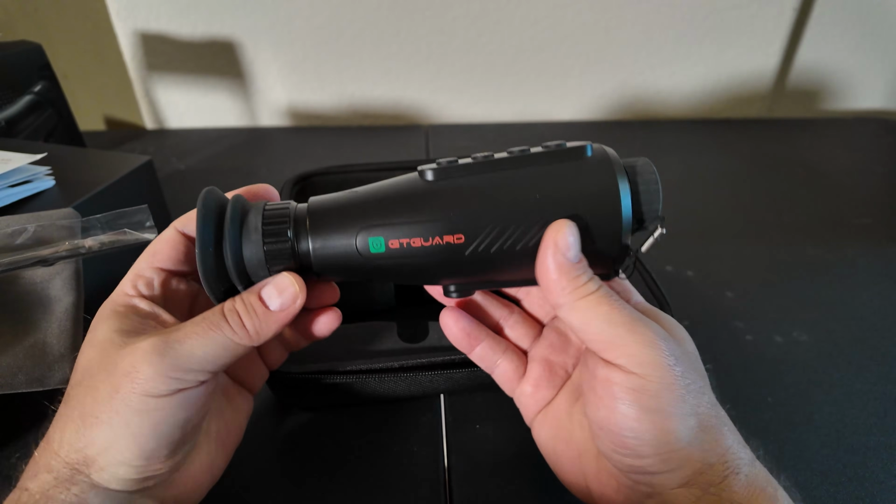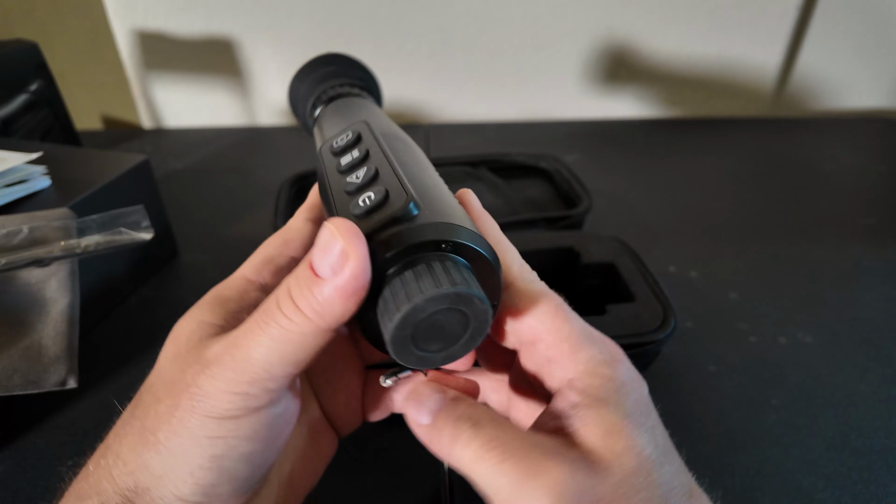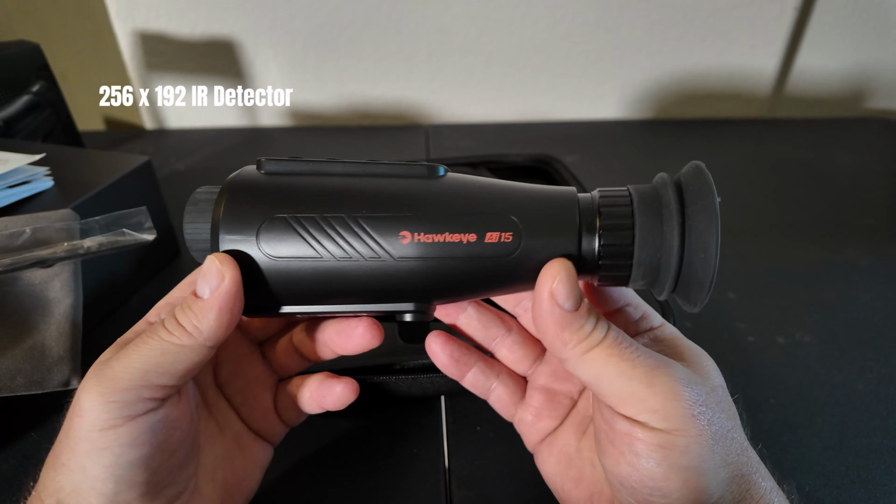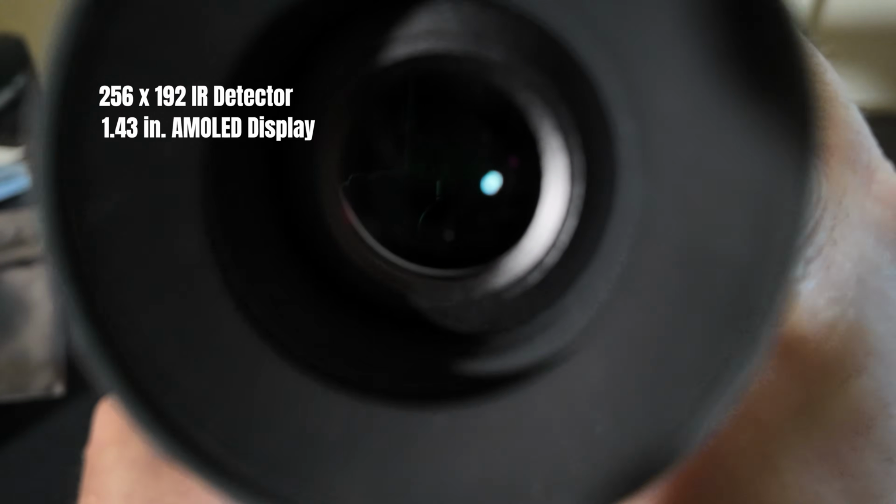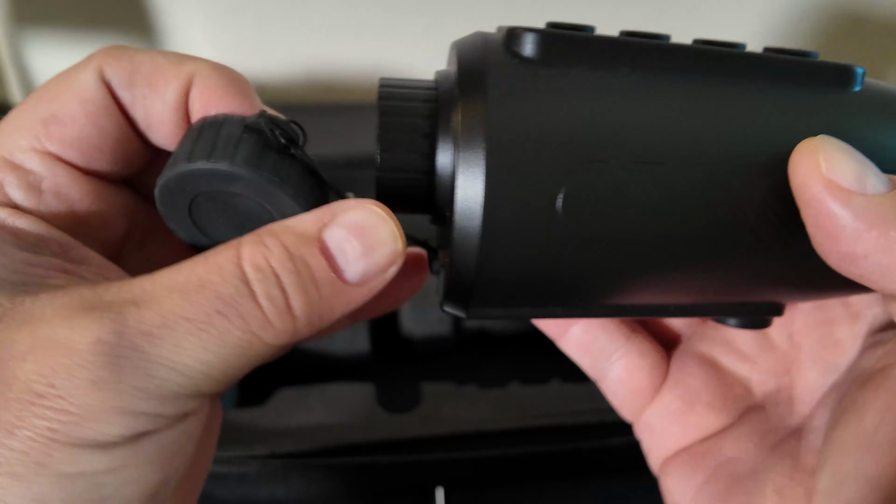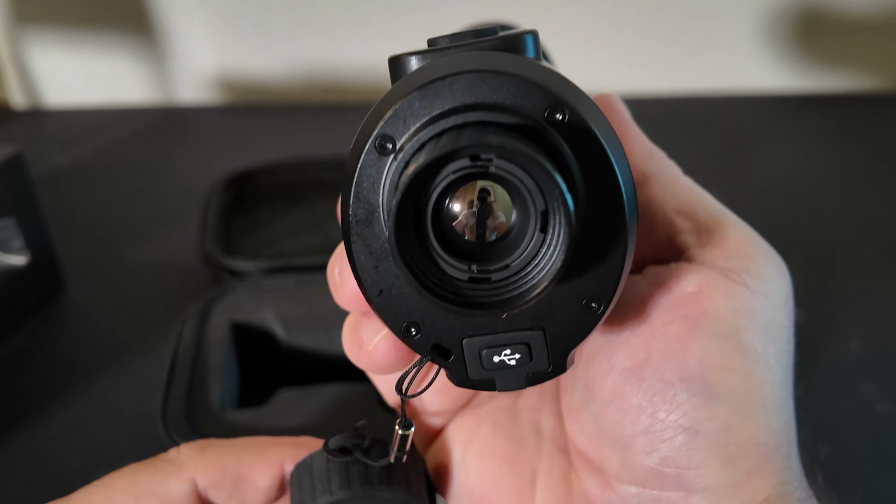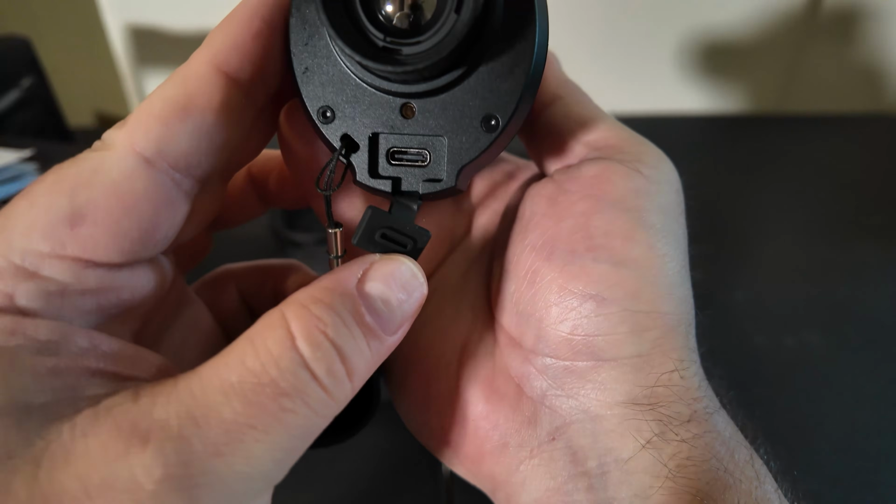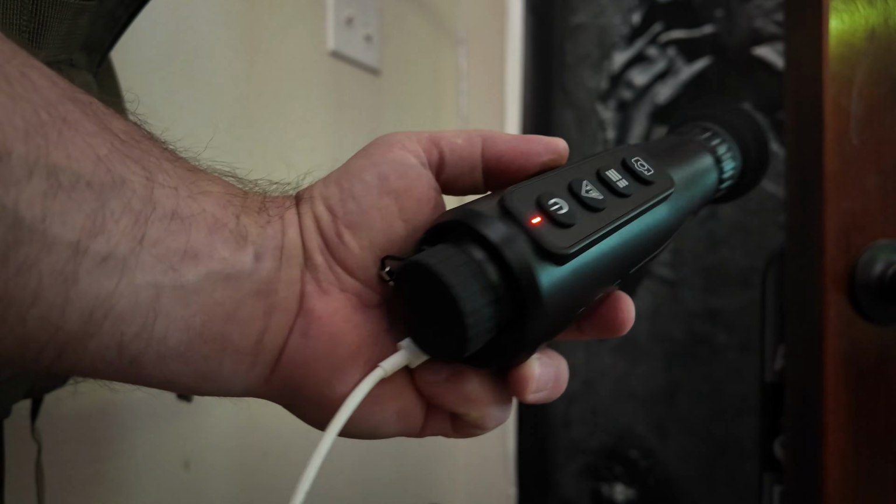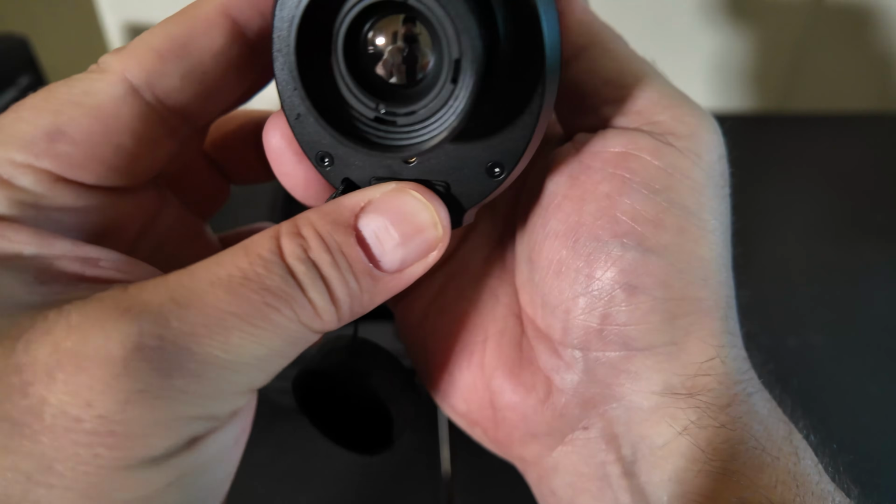This handheld thermal imaging monocular telescope is equipped with a 256 by 192 infrared detector and a 1.43-inch AMOLED display. It features maximum temperature target tracking and Wi-Fi image transmission so you can connect it to your phone while you're out and about. The USB-C port is used for charging as well as moving files to your computer, since it has 32 gig of onboard memory.